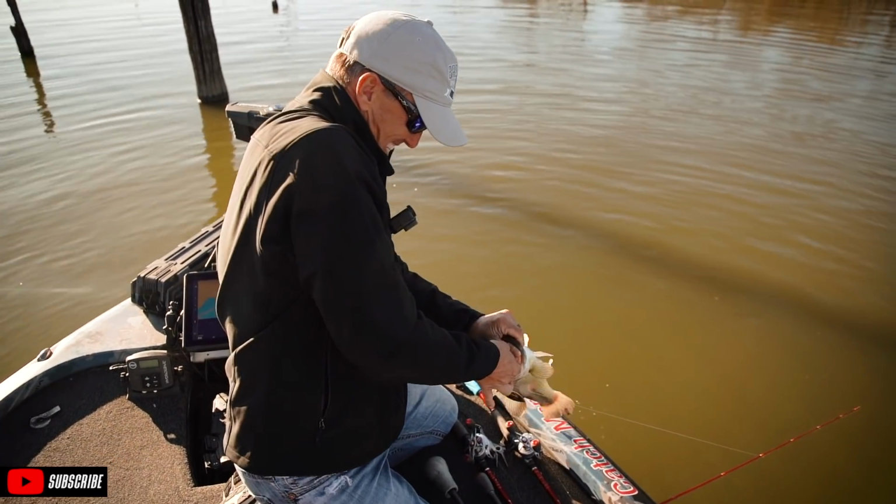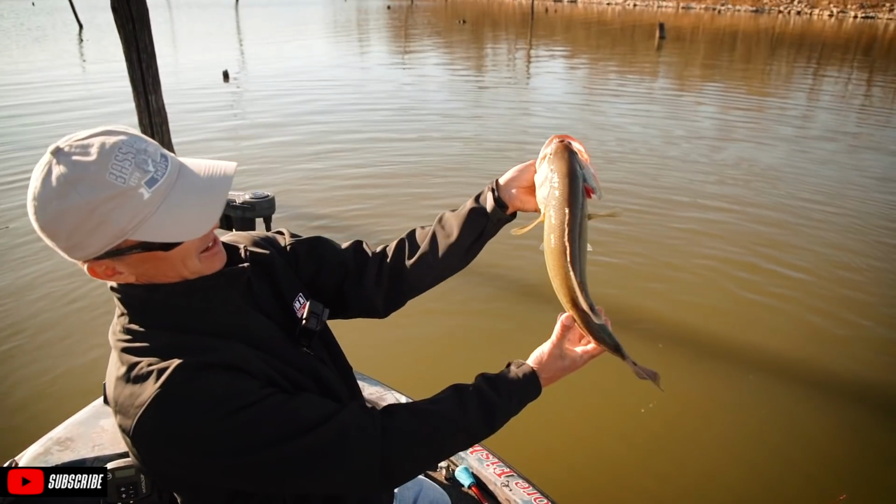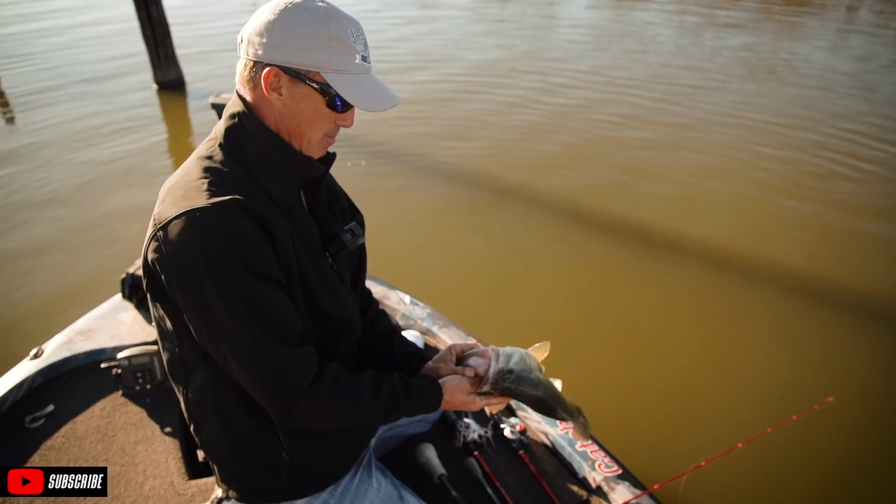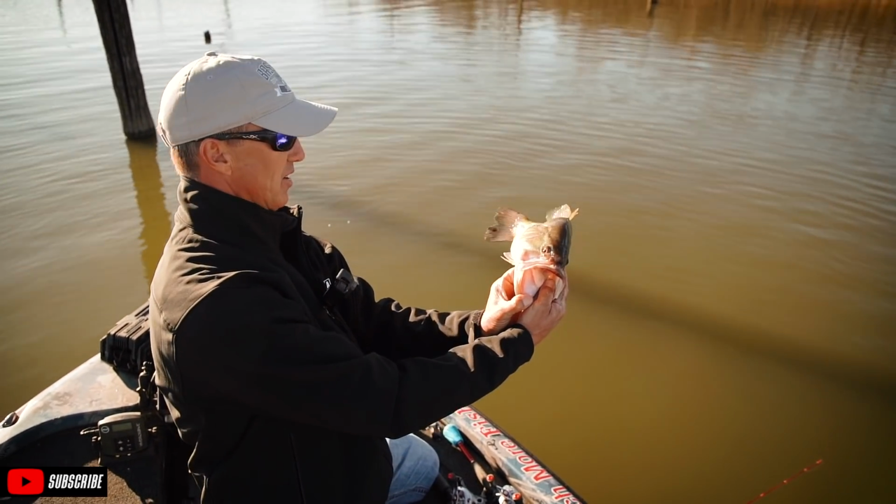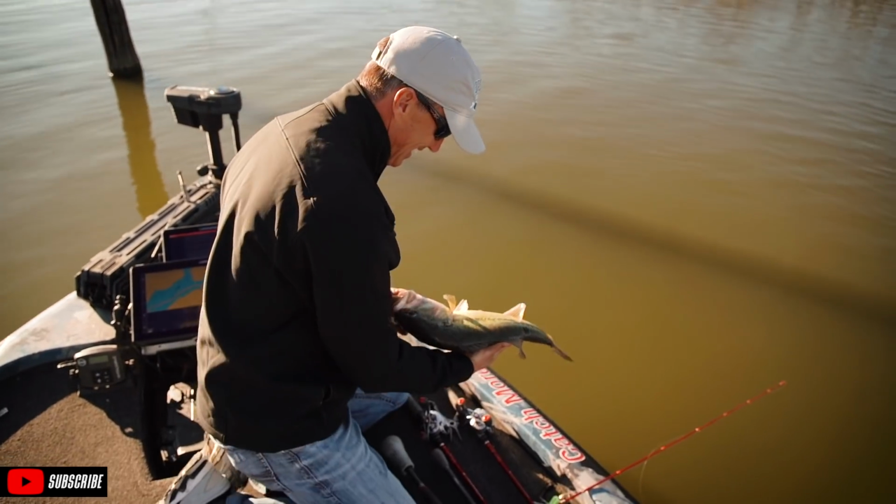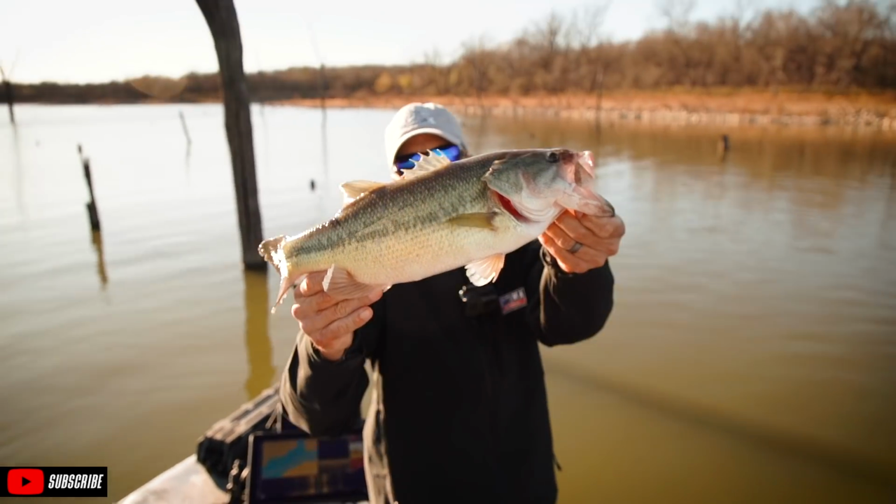He choked that thing. Man, I had to come back in here where I was fishing these trees. I just wanted to see if the bite had stopped or if all the fish were back here. And yeah, you can see they're all back here. That's a good one, wouldn't you say?